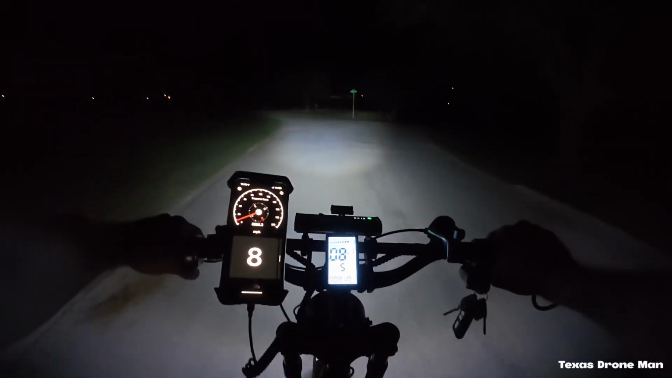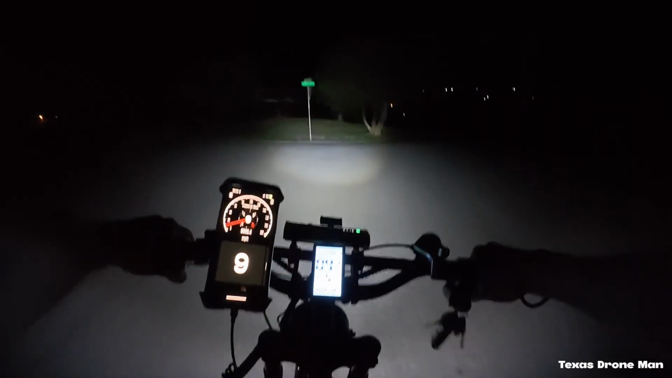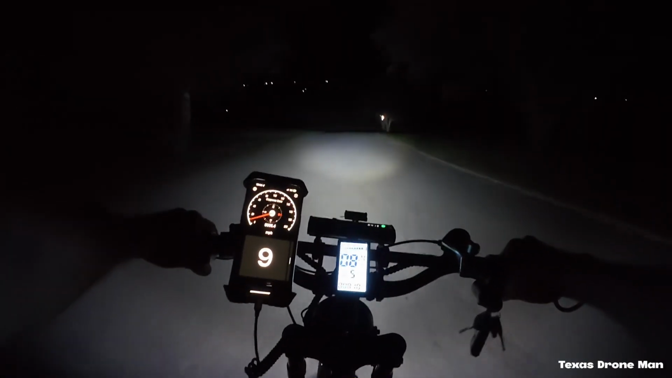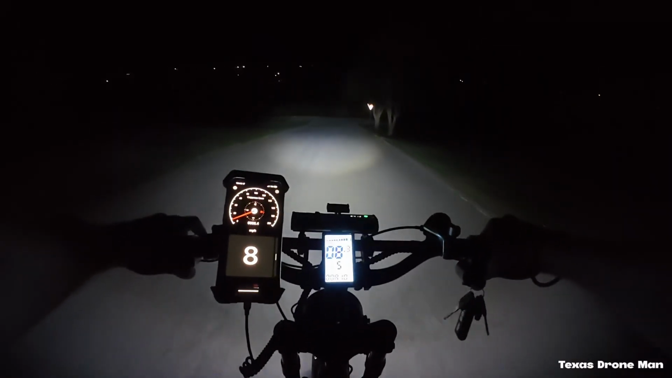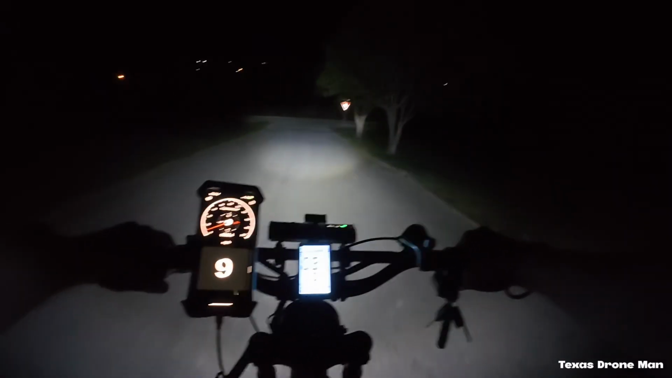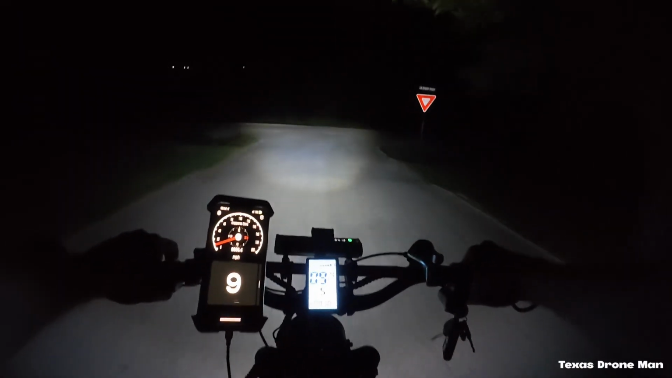Man, I ordered something else off that Temu. What the hell was it? I thought I did. Oh, yeah, I've been wanting some stuff for my electrical meter. Some of those different colored wires with the alligator clips on them.